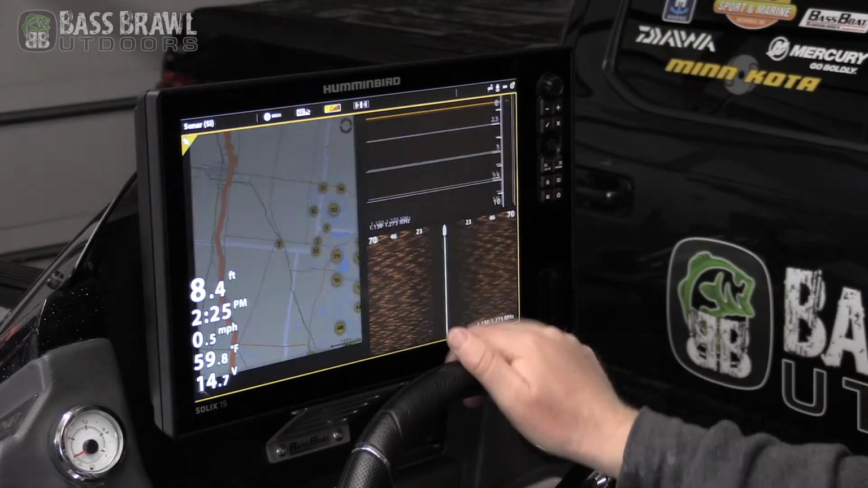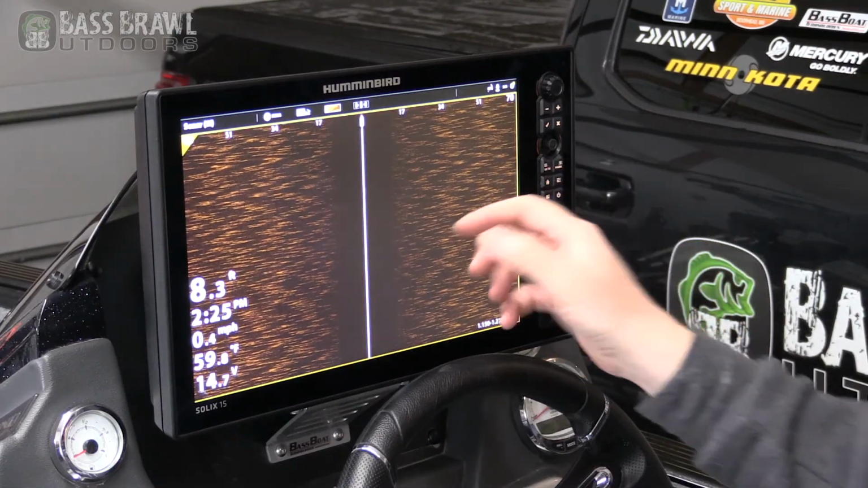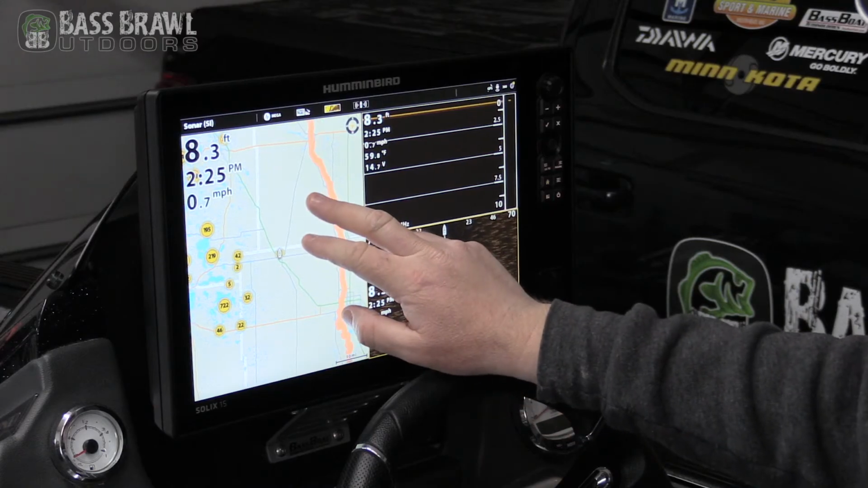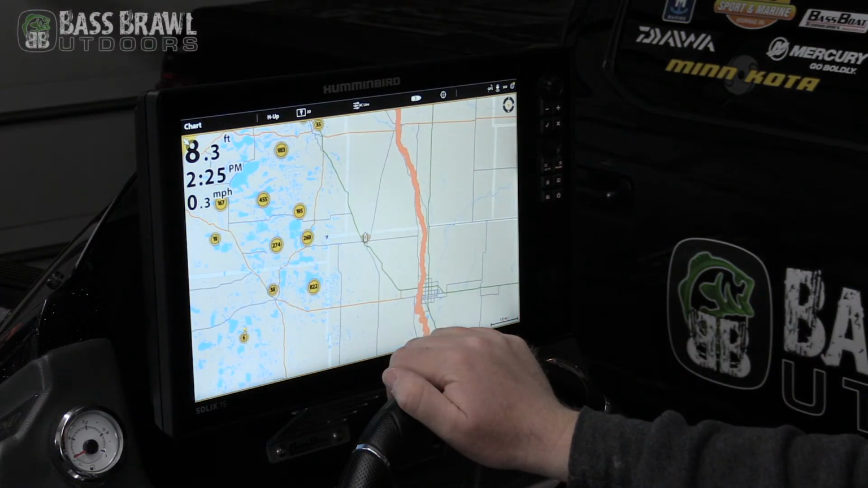If you just touch it with 2 fingers, it grabs it and changes it to the entire screen being your side imaging data. To go back, you can just tap the top left corner and now all the other screens came back. So I have my mapping, my down imaging, and my side imaging back on the screen. If I want to go to the mapping, 2 fingers, touch it, the entire screen's your map.